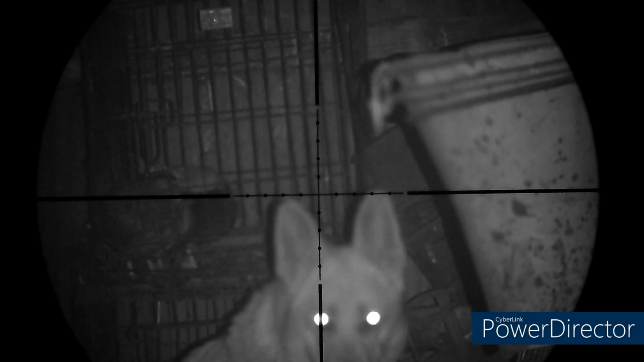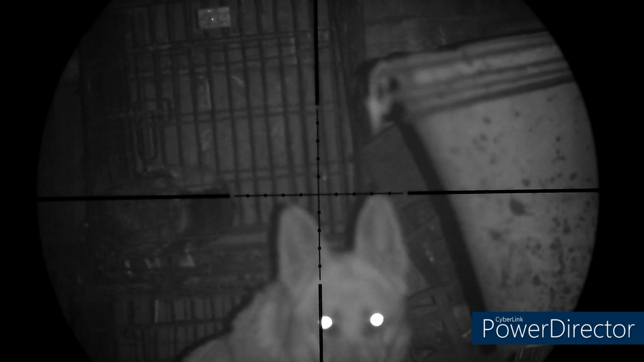This cheeky rat here, right between the dog's ears. Oh man, absolutely no way I'm taking that shot. Fuck's sake. Lay down, Mr. Dog.